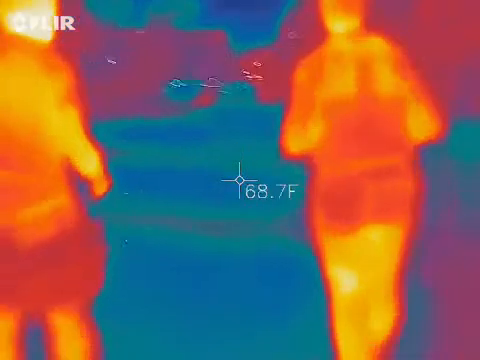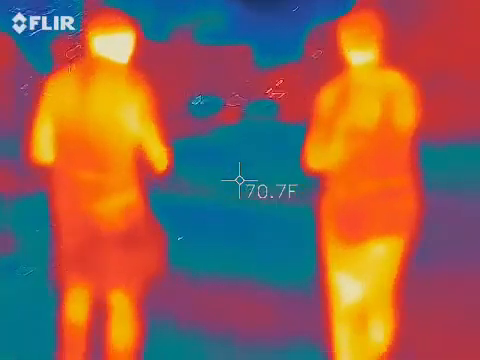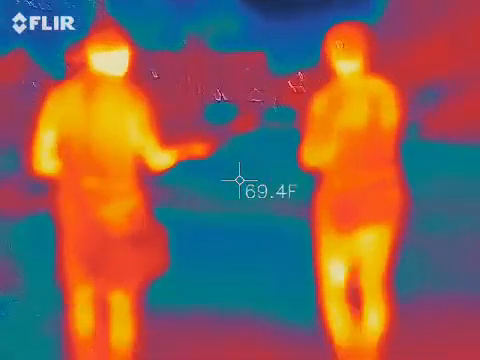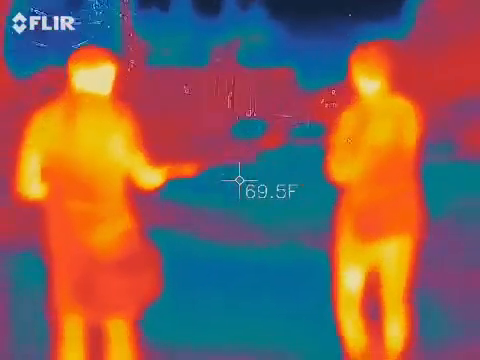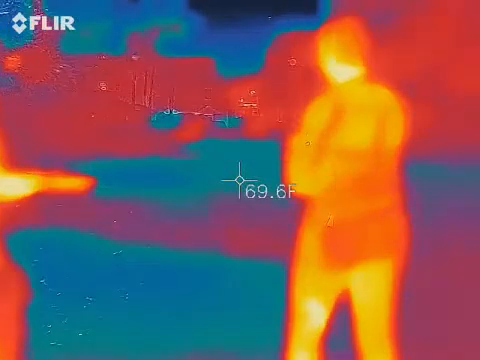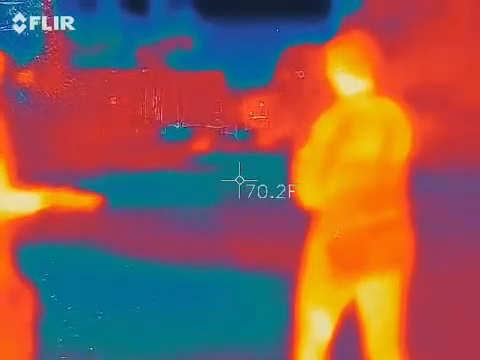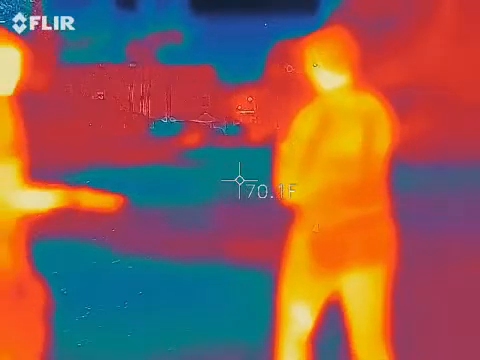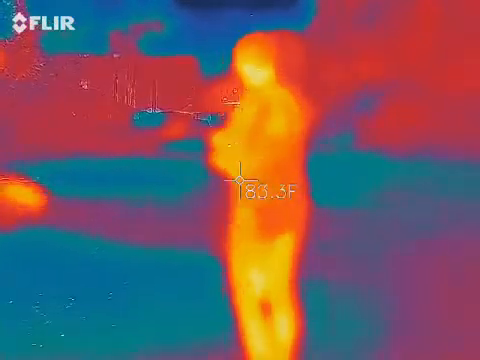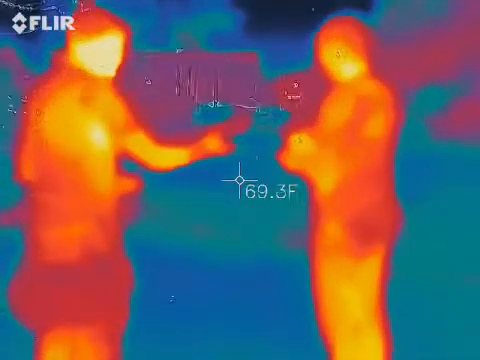I'm watching the DMF too to see if it spikes the red anywhere. Something's going on. I almost see a pattern too, which is weird. Now it wants to walk away. That's why they call it ghost hunting. Oh, now you're getting ready. Okay. I'll turn it up a little bit.